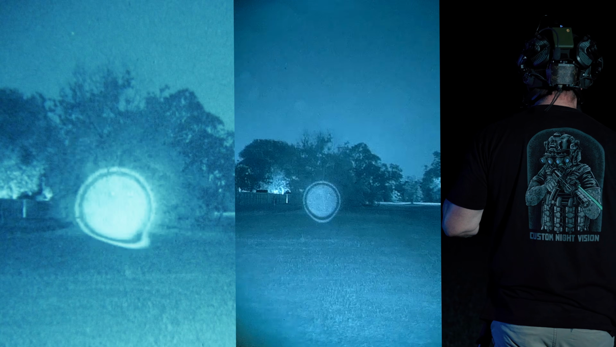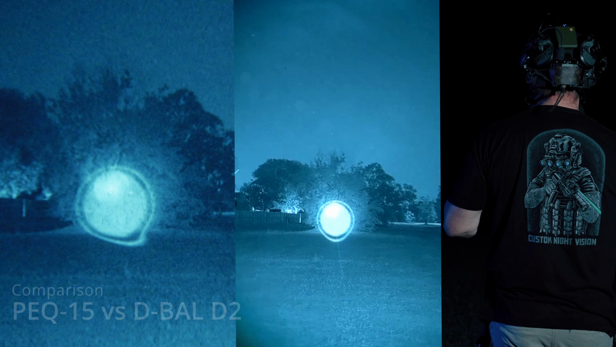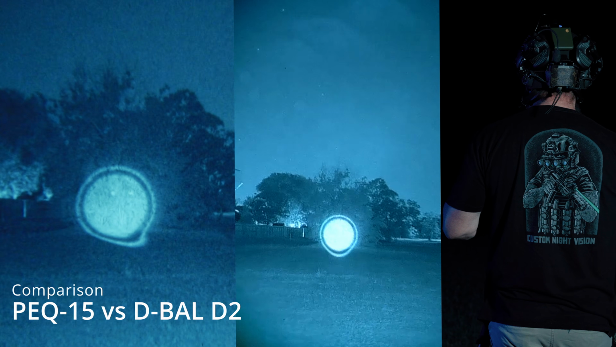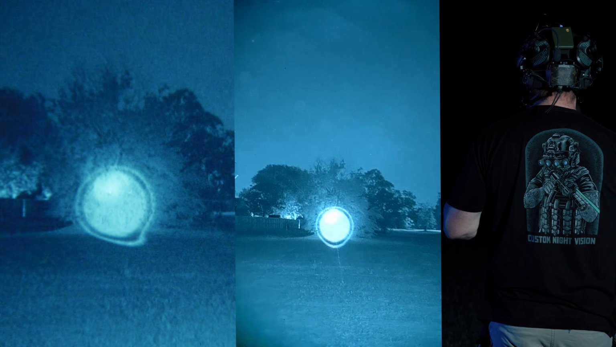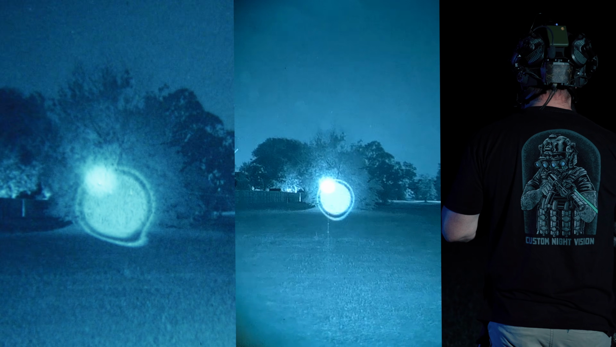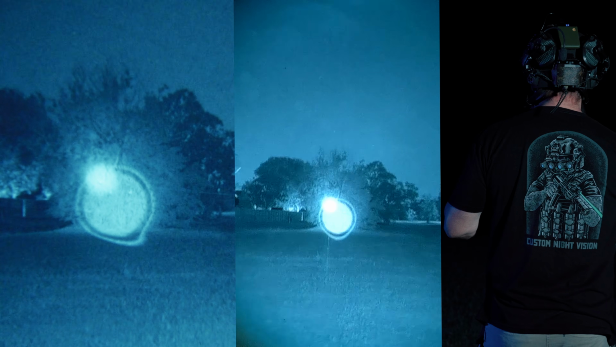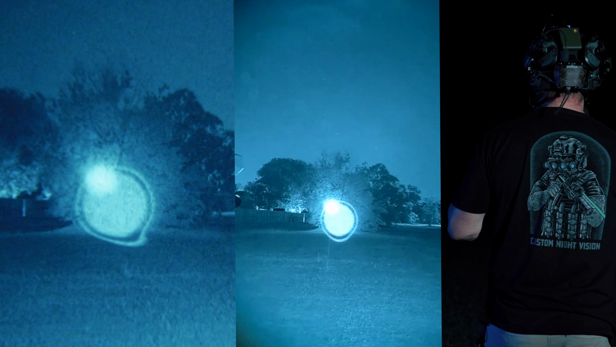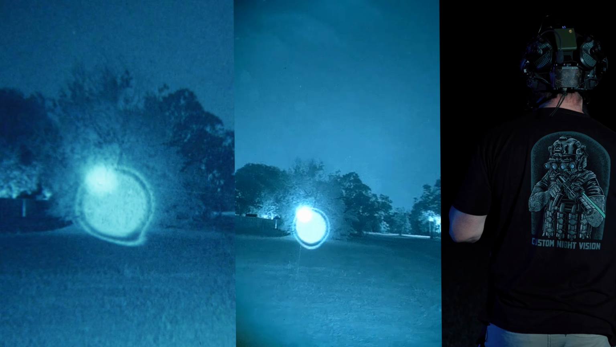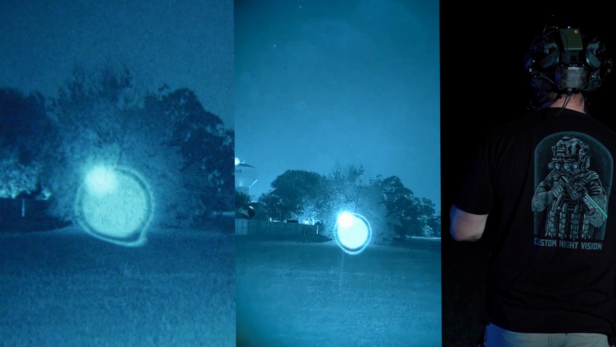We'll throw the D2 up there again, side by side with the PEQ-15. That LED illuminator is nearly as bright as the full power laser illuminator of the PEQ-15. I think this is the RAID XE here, full power. The RAID's got a clear power advantage over the D2, but it's not much when we're just discussing the illuminator.